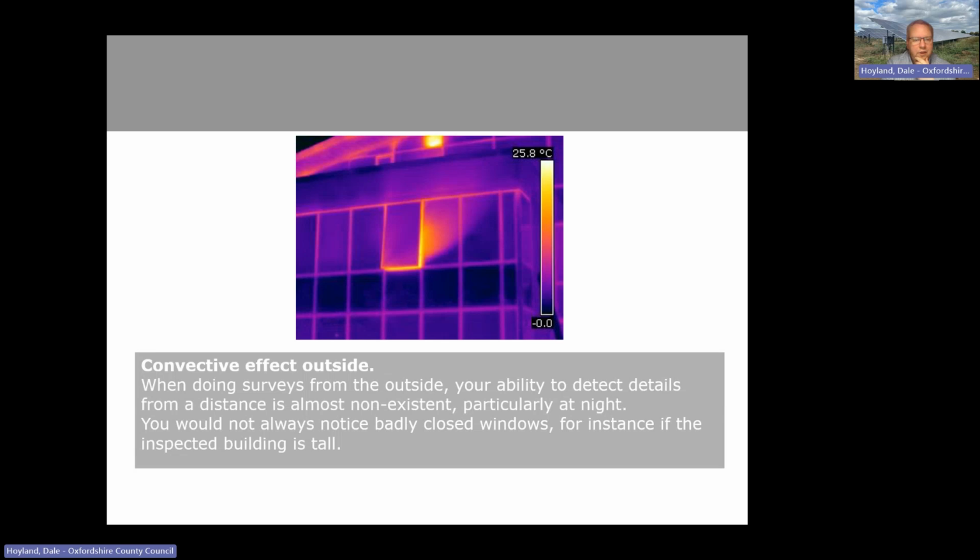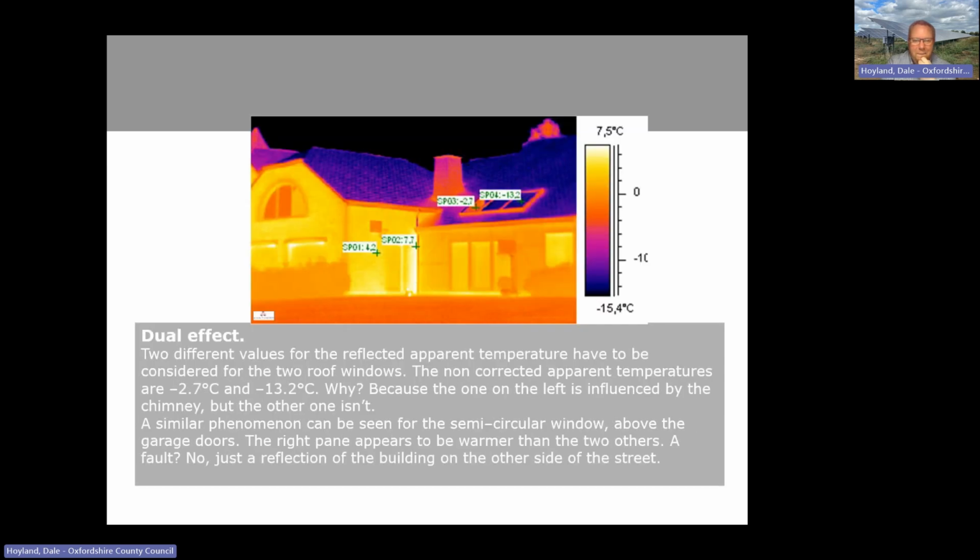I mentioned earlier, an open window is not a fault, but it might get you head scratching until you spot that it's open. Here, there's a few interesting things going on. There's three, I think these are thermal hot water heating panels actually, rather than electricity generating PV. And this one here appears to be warmer, but upon inspection, it was simply a reflection of the chimney in that panel, so that was fine.